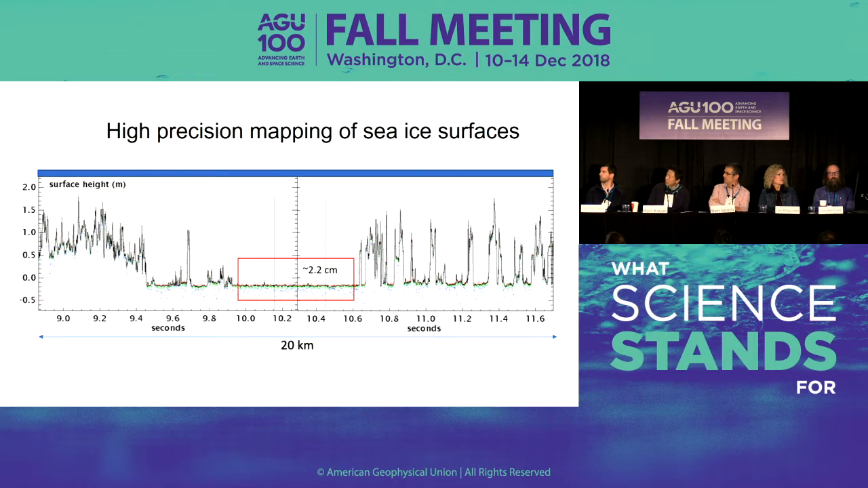Now, each one of these heights is calculated from only 150 photons, and from 150 photons we can get a spectacular flat surface of a little bit more than 2 centimeters, and that's very important for calculating sea ice freeboard. And the other thing I want to point out here, each one of these height segments varies anywhere from 25 meters and up in resolution. So the resolution is very suitable for calculating sea ice freeboard.